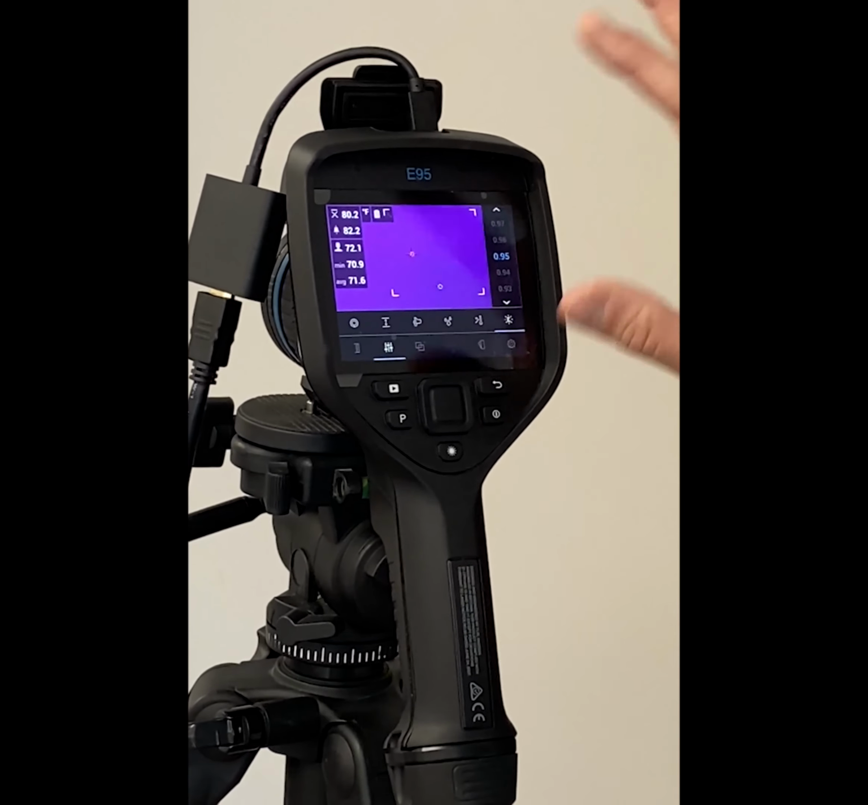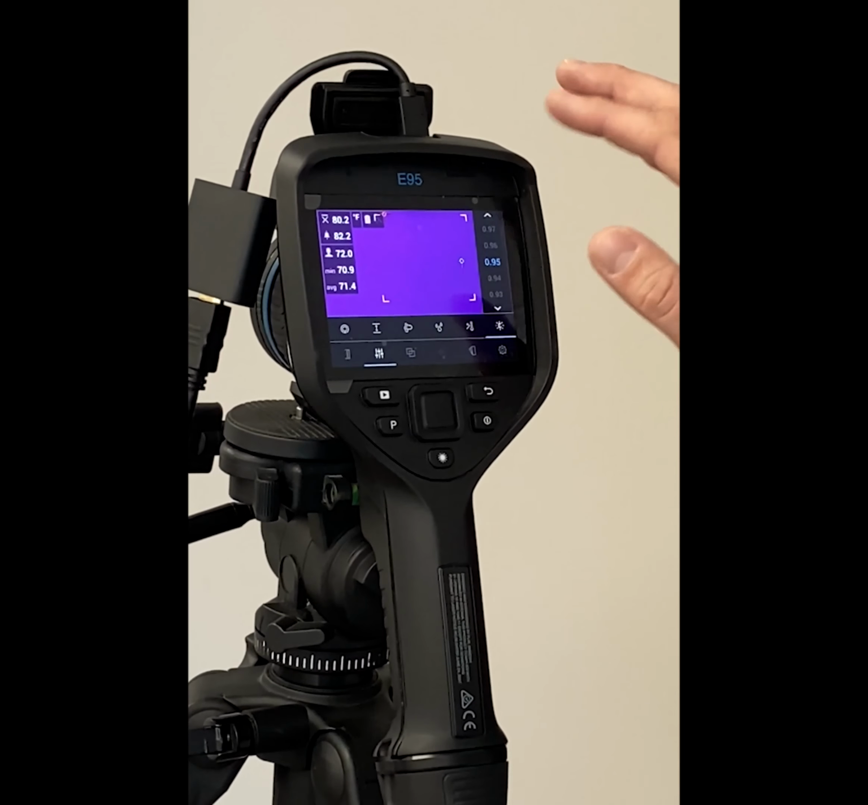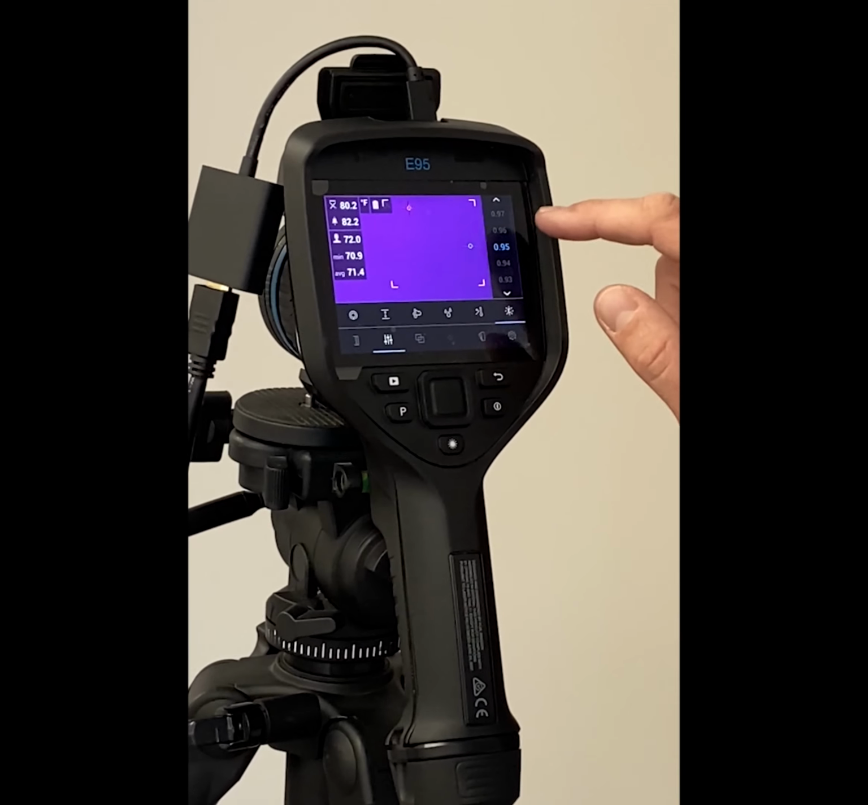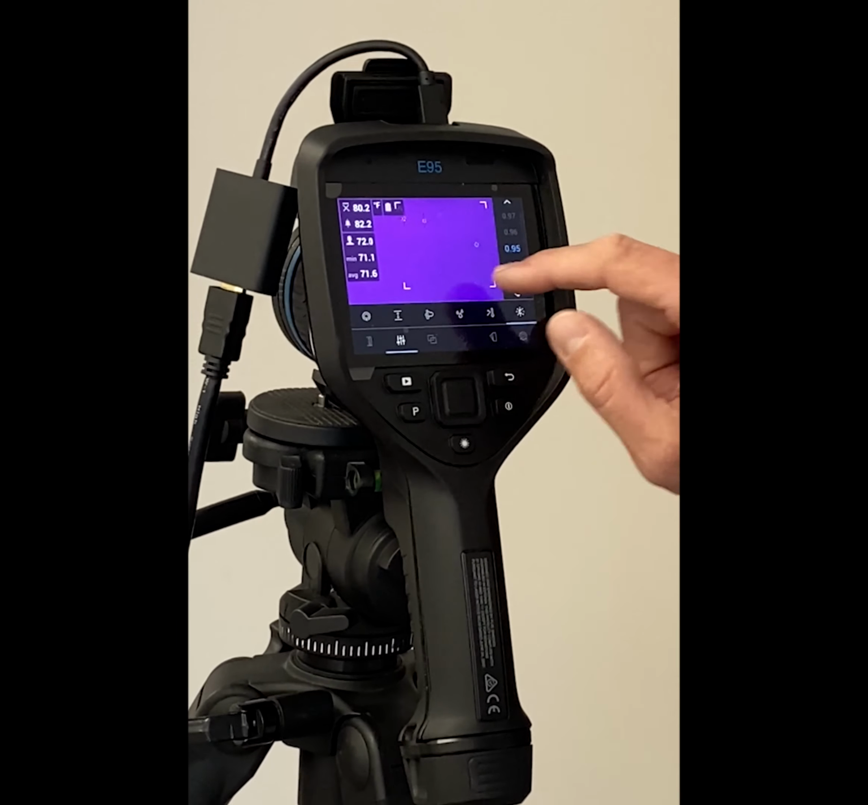We set that at 0.95. It recommends 0.98 for human body temperature. We've played around with that number a little bit to try to get as close to accurate as possible. So that's why it's at 0.95.